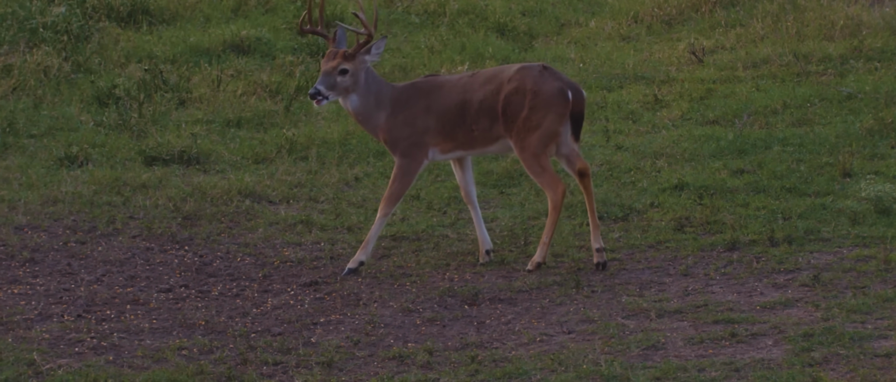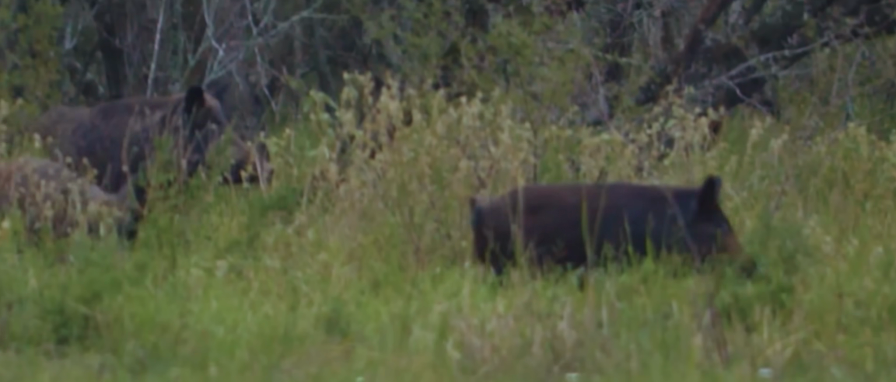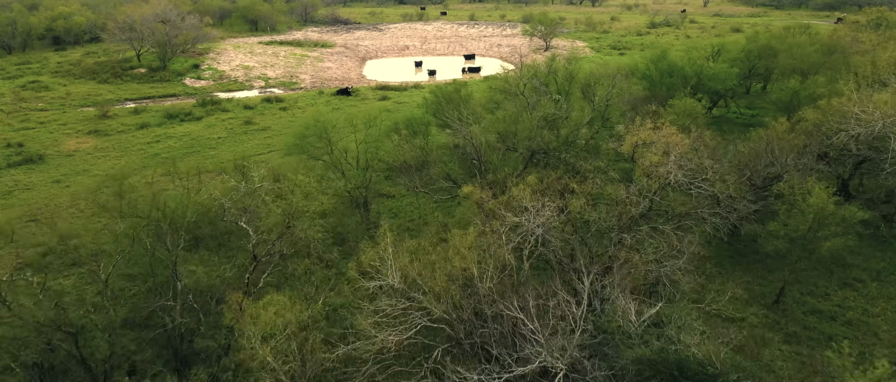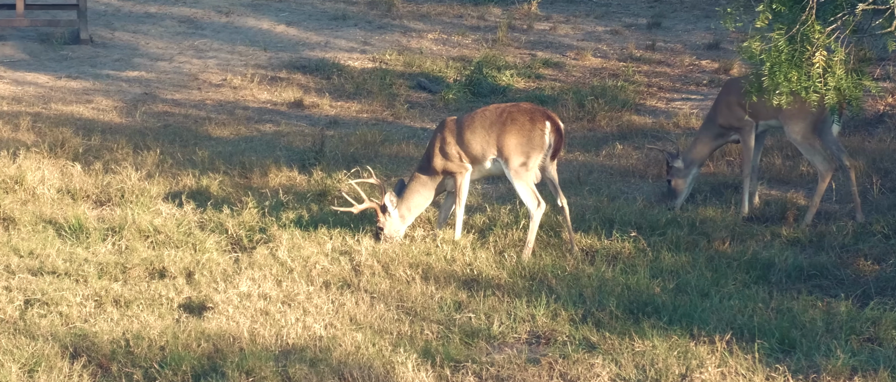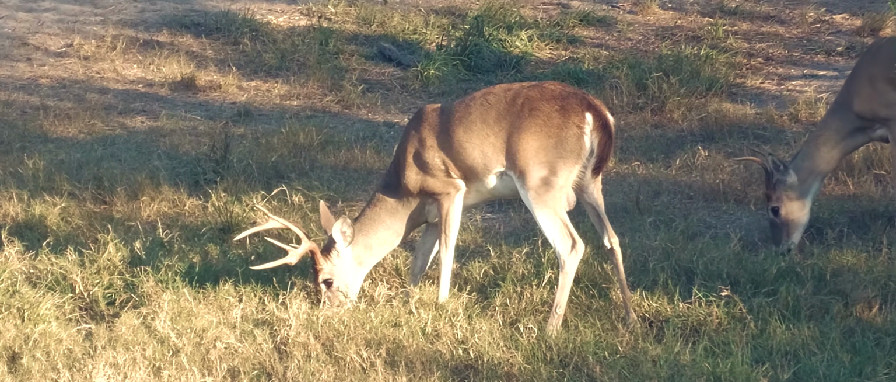But the thing is, Bluff Ranch has got it all. I mean, it's got a variety of game, the habitat is absolutely beautiful, and it's a place that we just absolutely love going. And we're going to be laying them out, baby.